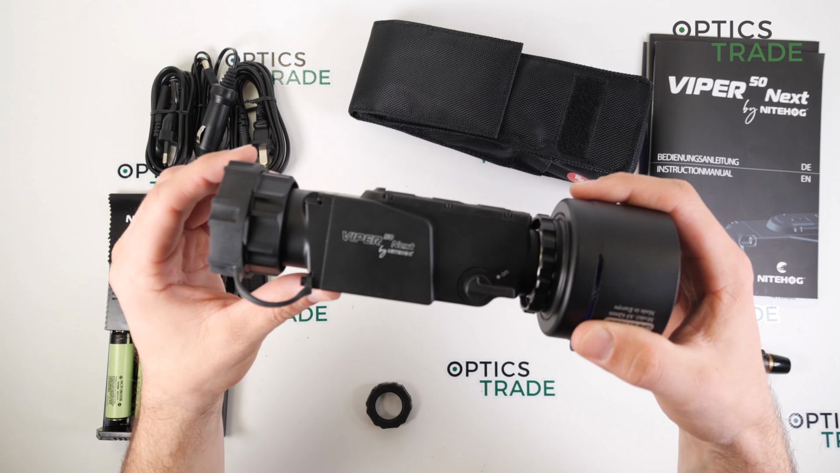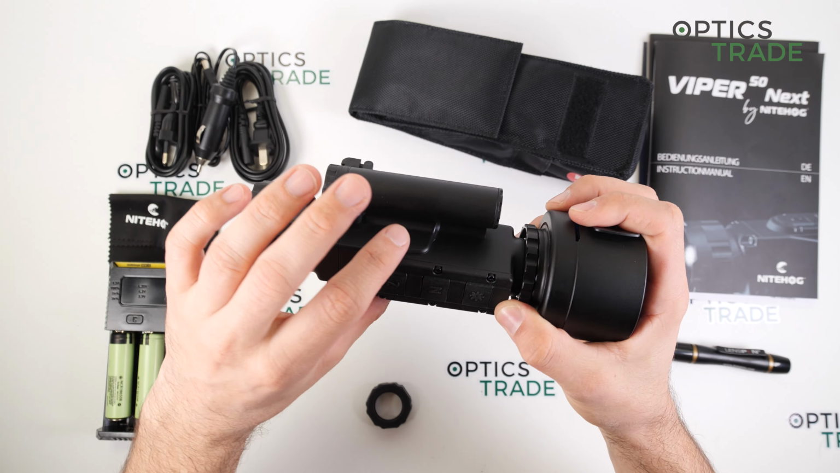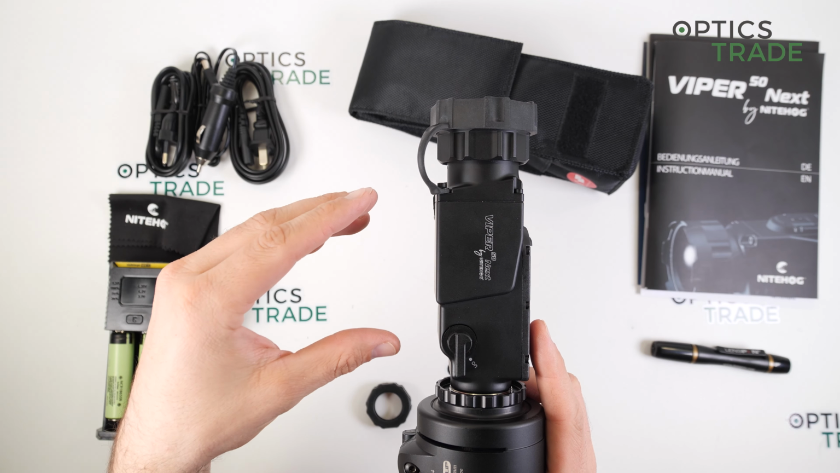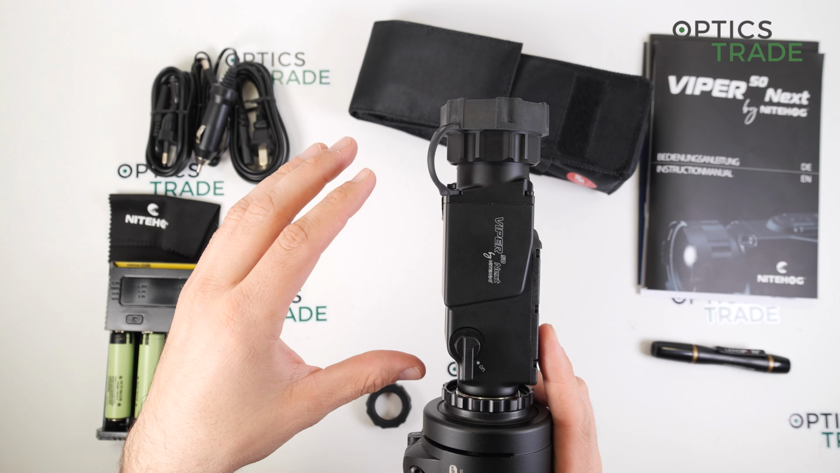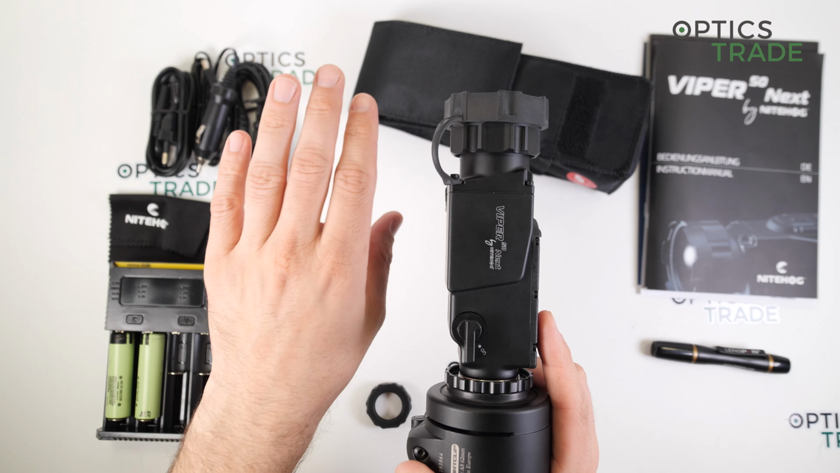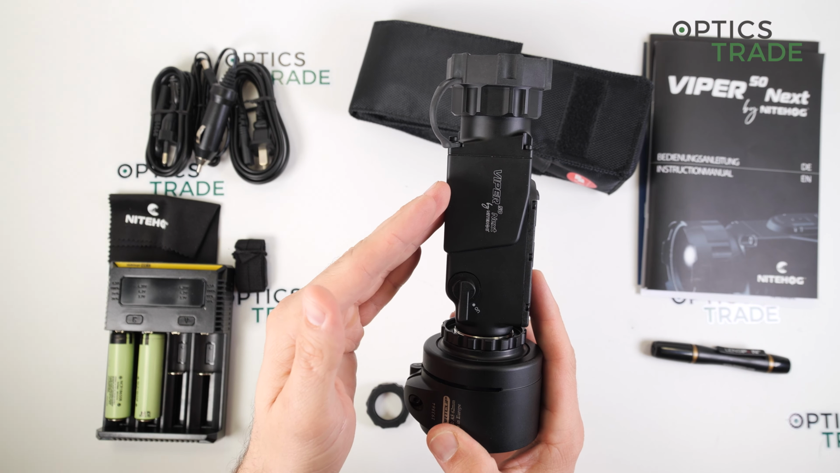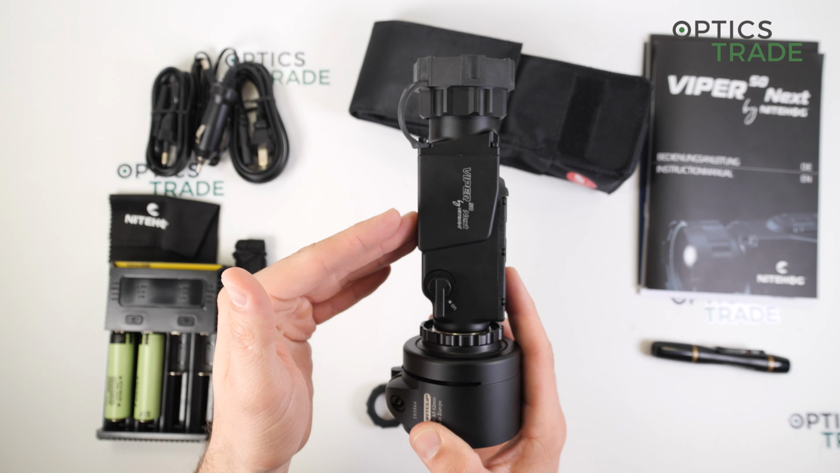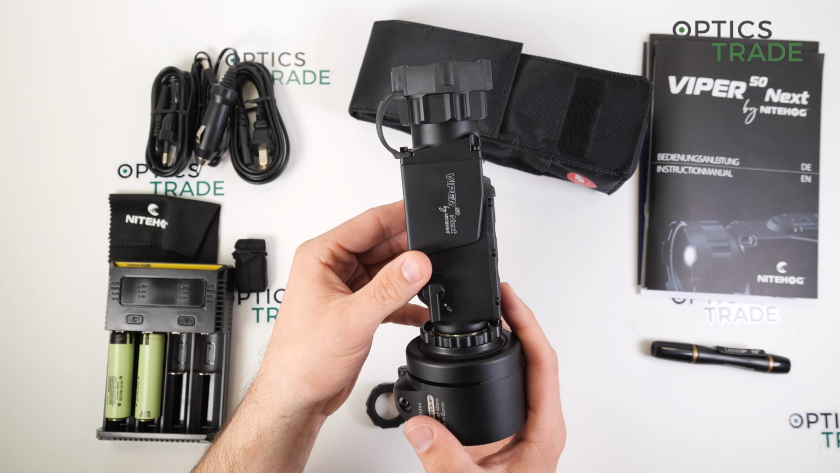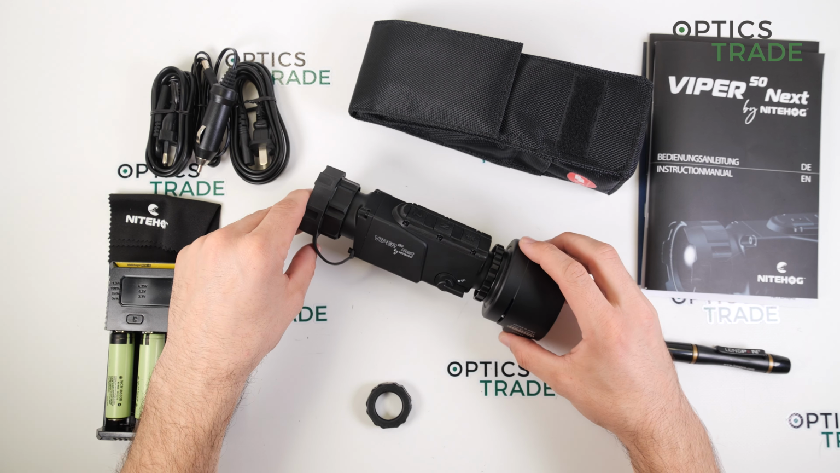And what is also special, what I forgot to mention about the general properties: because the device is so compact in design, I think it's also really great if you have a really short rifle with a suppressor on it. If the suppressor is somewhere under the device, with some other devices it's not possible to mount the clip-on device, but with this one it's easily done. So really great that the device is so compact.